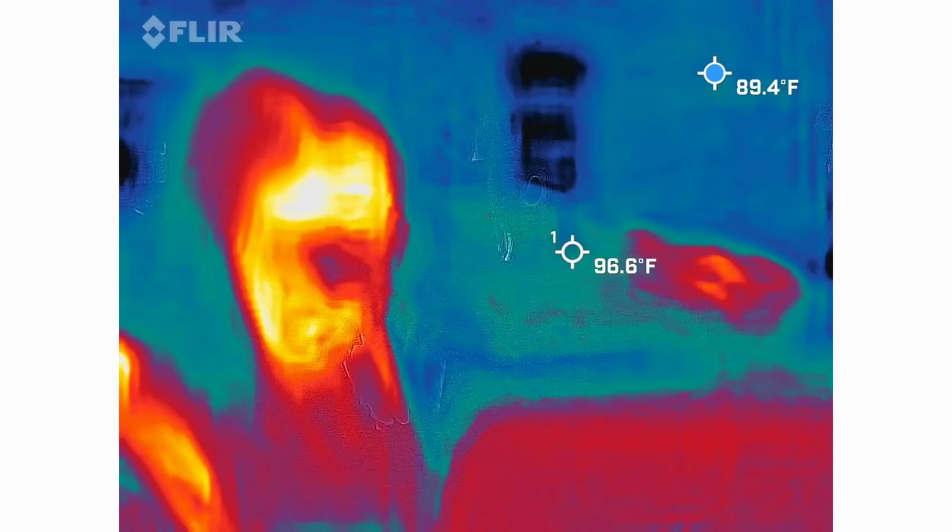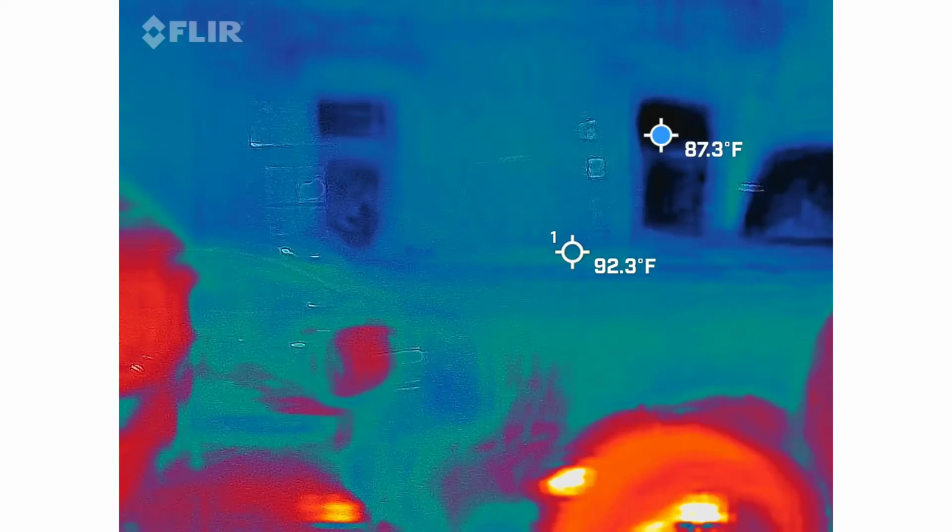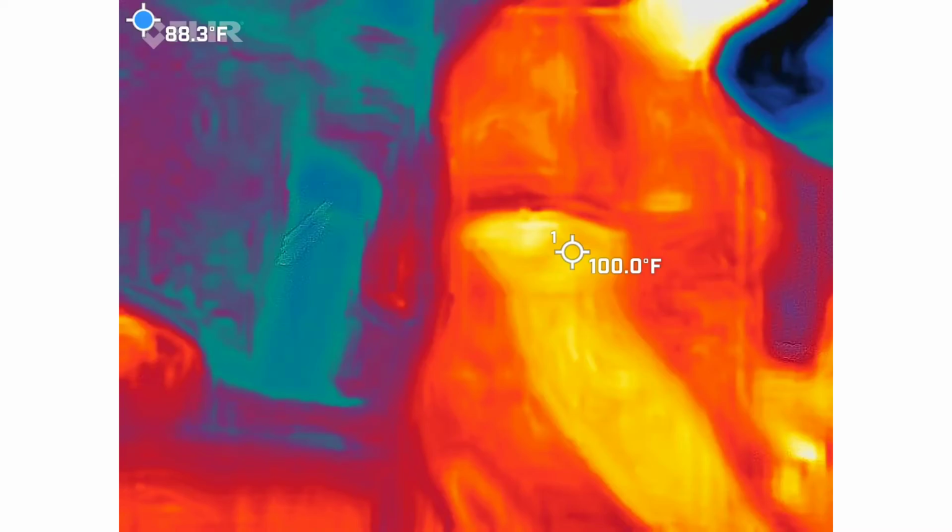So the red squares, basically if we get something here, I'm going to take the still from the camera, put it in 3D software and give you a full 3D view of what we caught along with measurements.